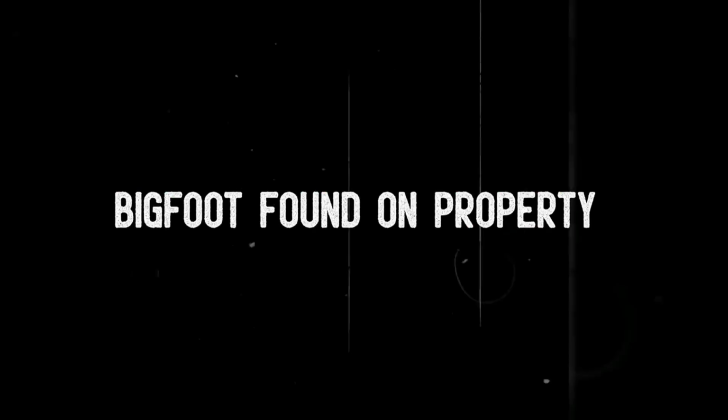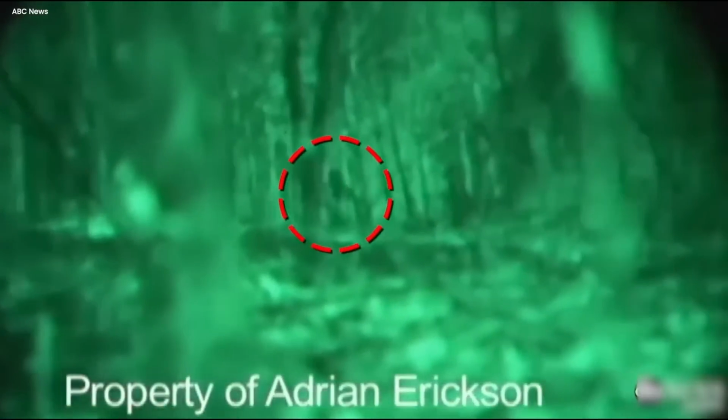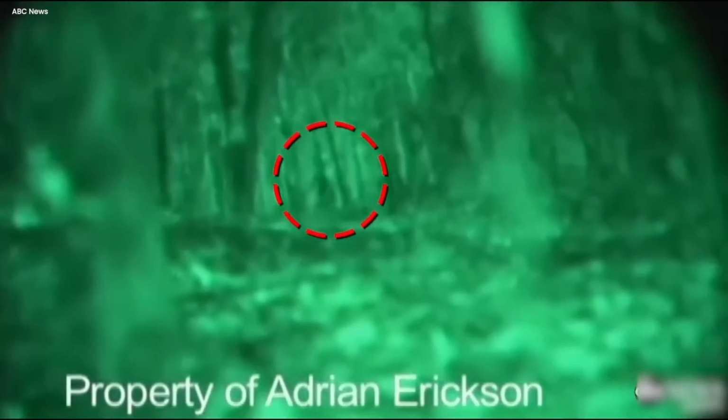Bigfoot found on property. In a stunning video, Bigfoot, the mysterious creature, seems to have been found on Adrian Erickson's land. This video is causing a lot of excitement and surprise among researchers, who are confidently saying that Bigfoot is real. Why is this video so convincing? Well, cameras placed on Erickson's property captured Bigfoot walking deep in the jungle. This video has become a crucial piece of evidence and is truly amazing to see.